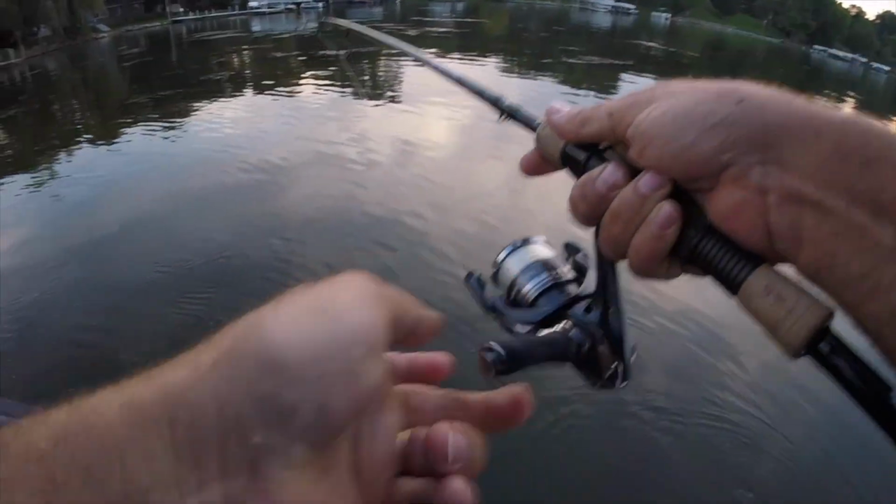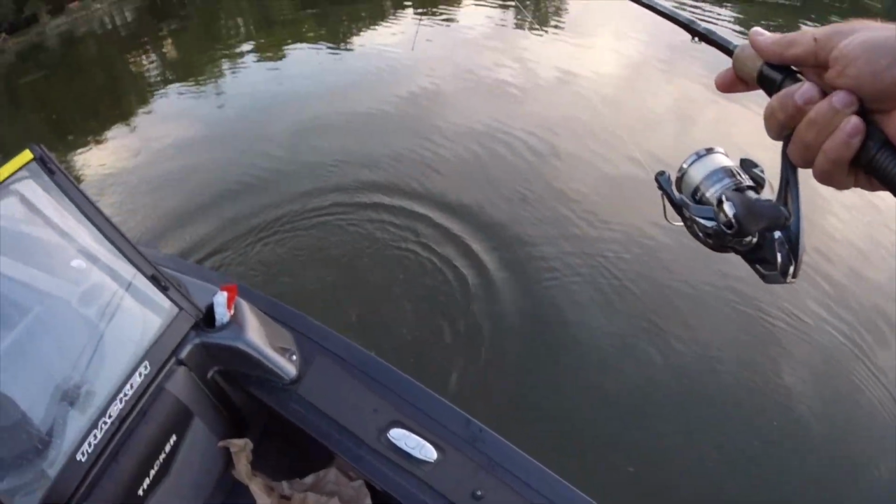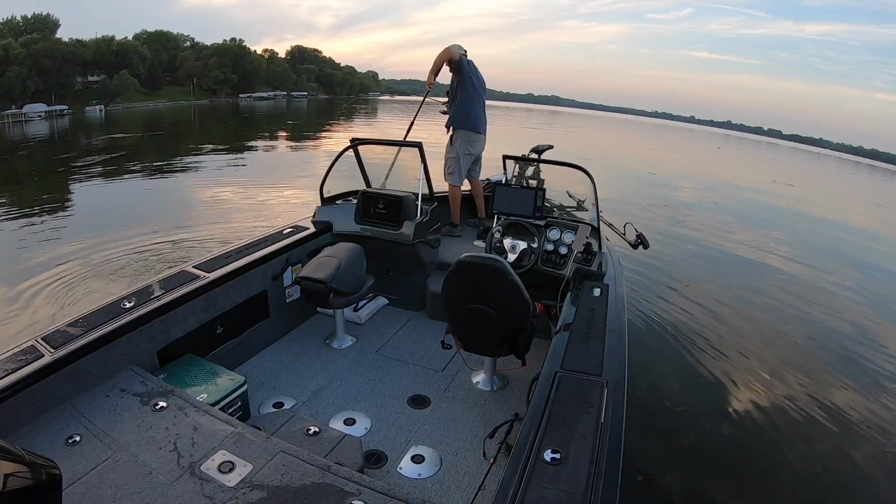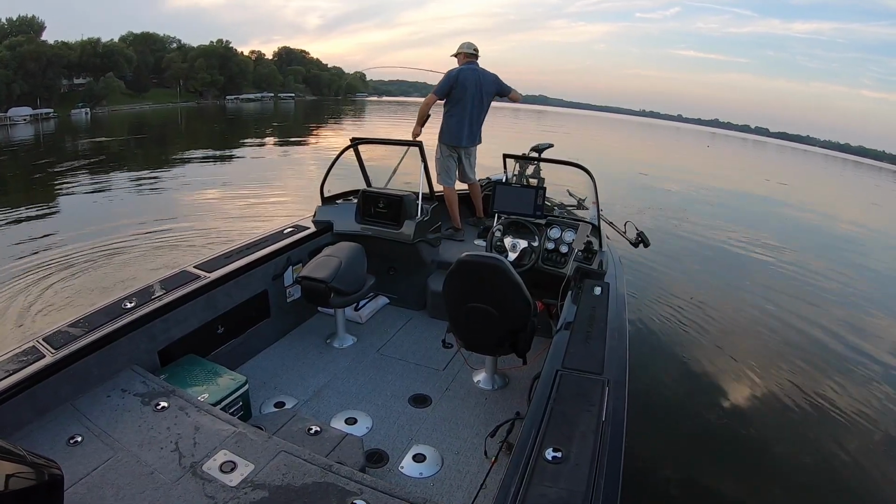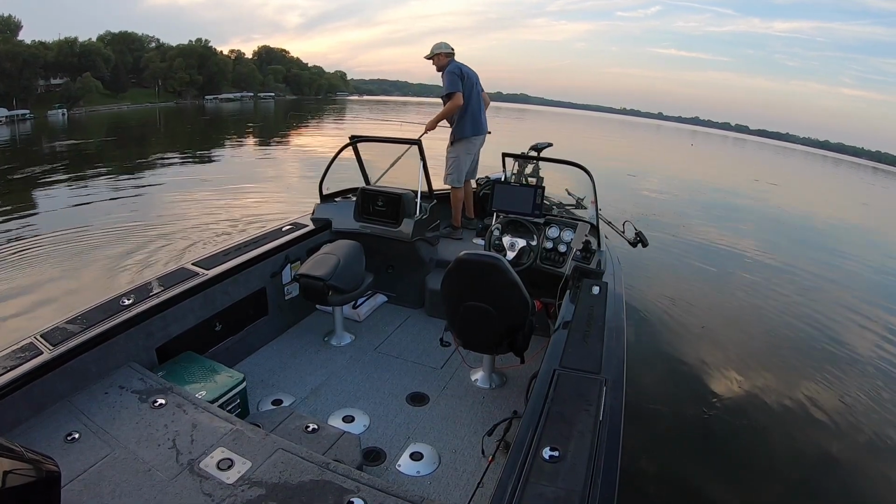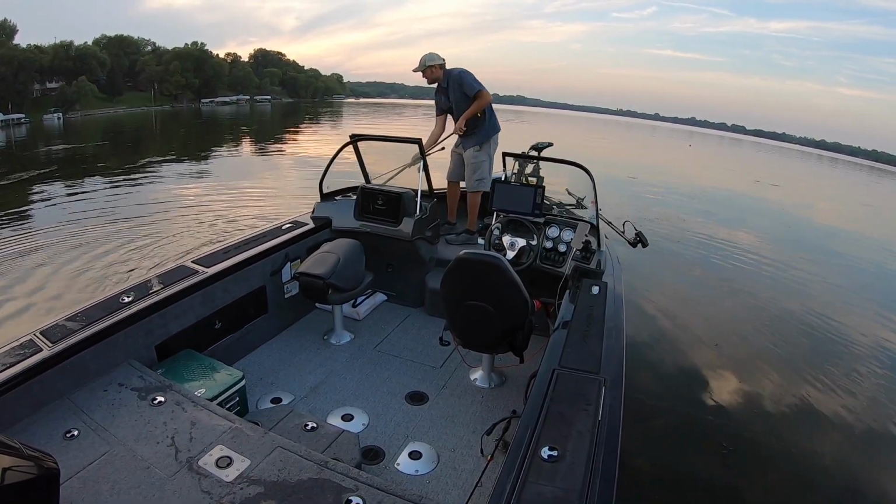This is a good one. I think he might be around that 8-pound range. Something like that. He's not ready. He's not ready. Okay. All right, and in you go. Not the greatest. I got to get better at netting these guys, I'll tell you that much.